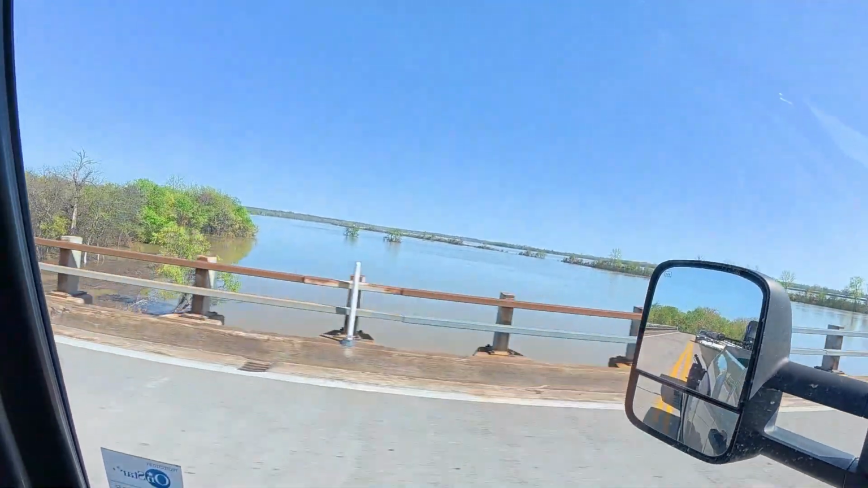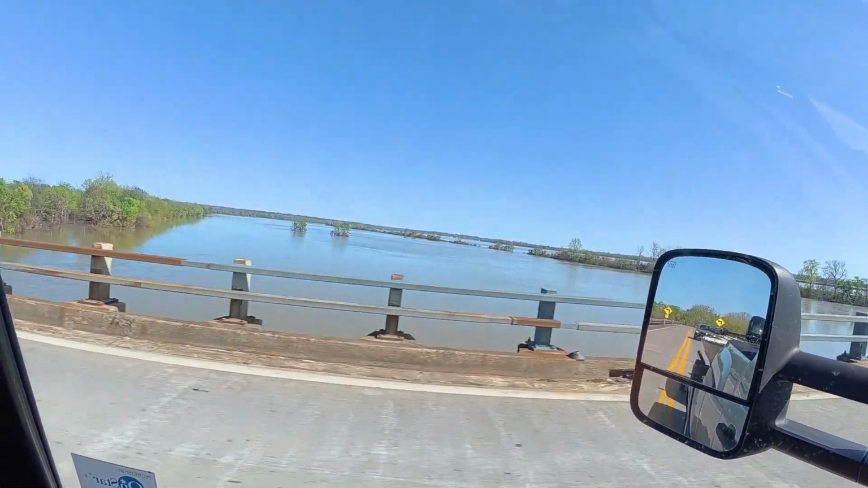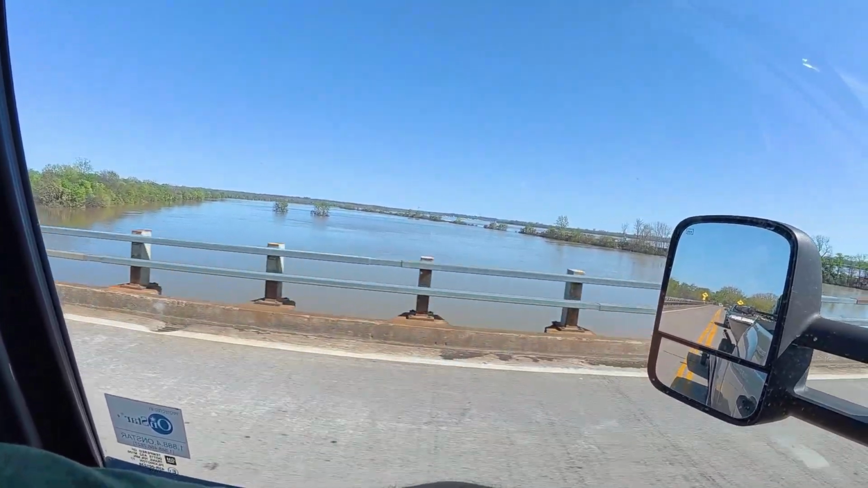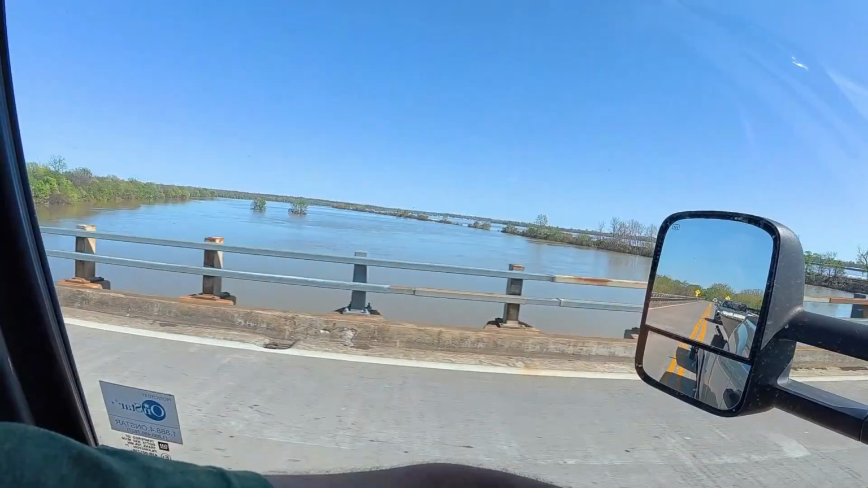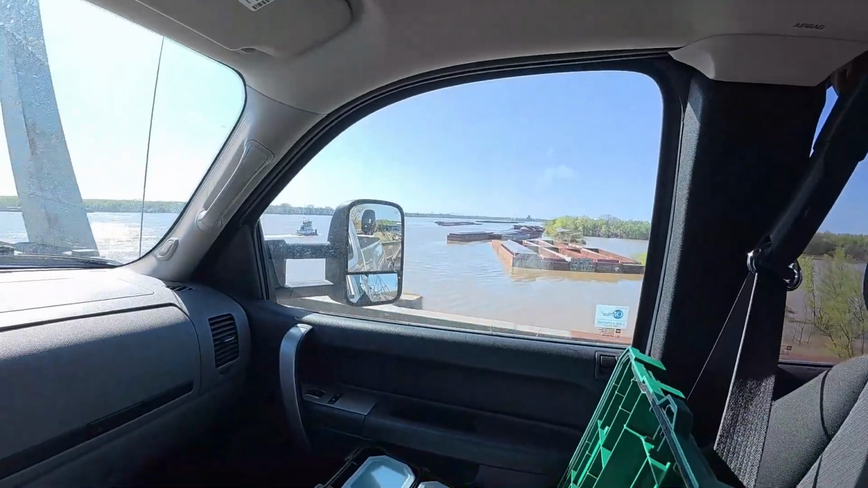So I just come on the bridge. That's Fort Defiance. That's the point of Illinois right there. Normally this is out of the water quite a bit right here. I got a truck coming. You don't need to see the side of it. That's the upriver side right there.